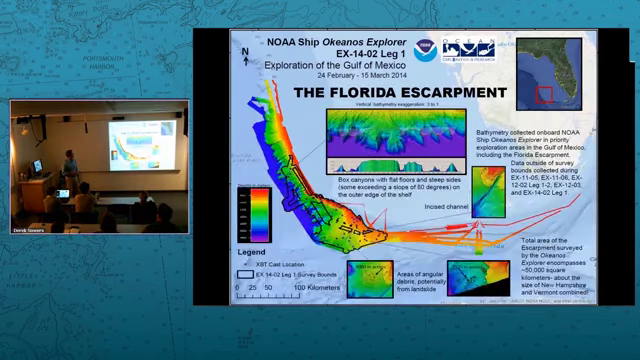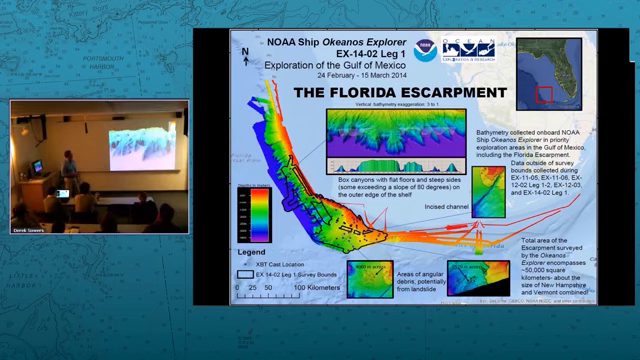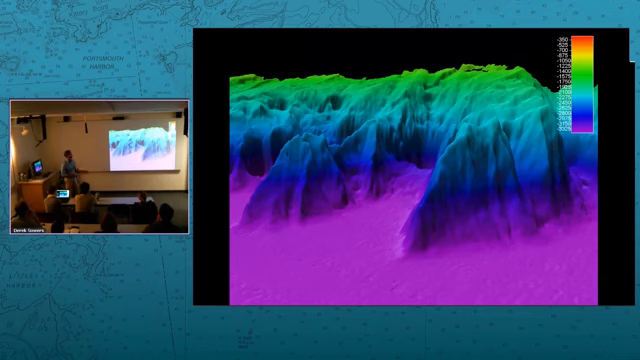This is an example of, we have a very active internship program on the ship, so we bring out typically undergrads and graduate students that have interest in marine science, and they'll sail with us. They'll help be an integral part of the mapping team, stand watches, collect all the data, learn how to process data. And this is an example of the type of product that they typically generate at the end of the cruise. So this is just a nice GIS map showing where we went on the Florida escarpment this year, and some of the interesting features of that. This is what it looked like in a fledermaus view of the escarpment. Really interesting place to map.